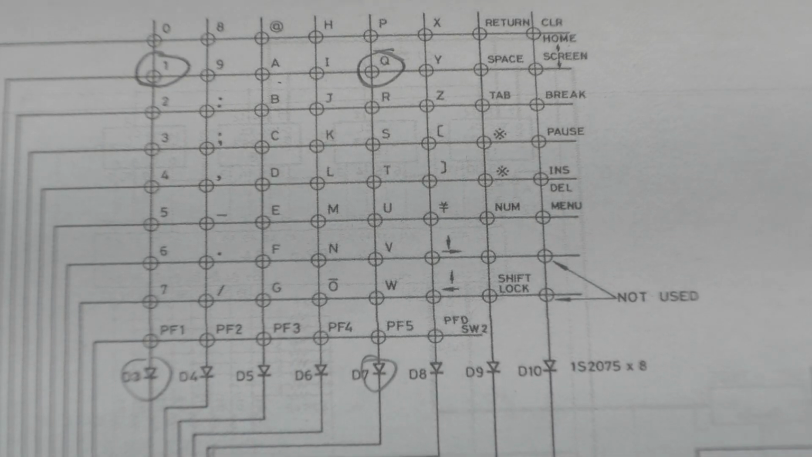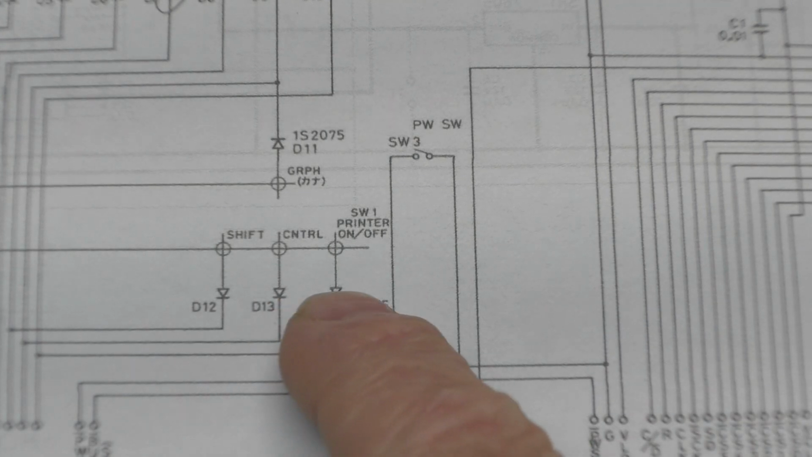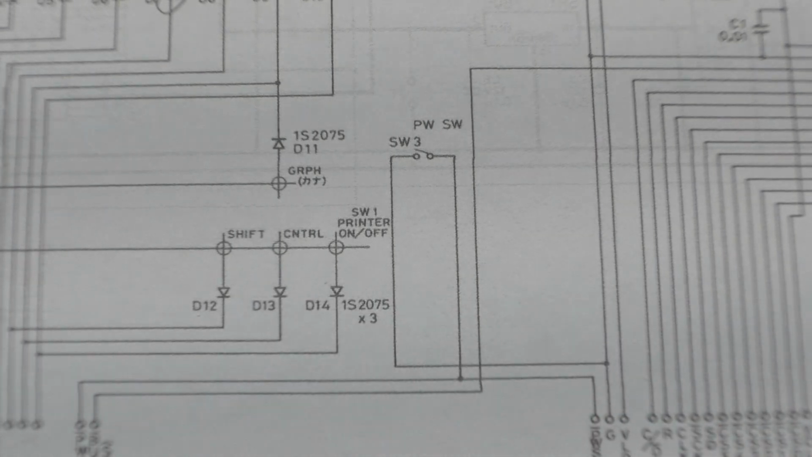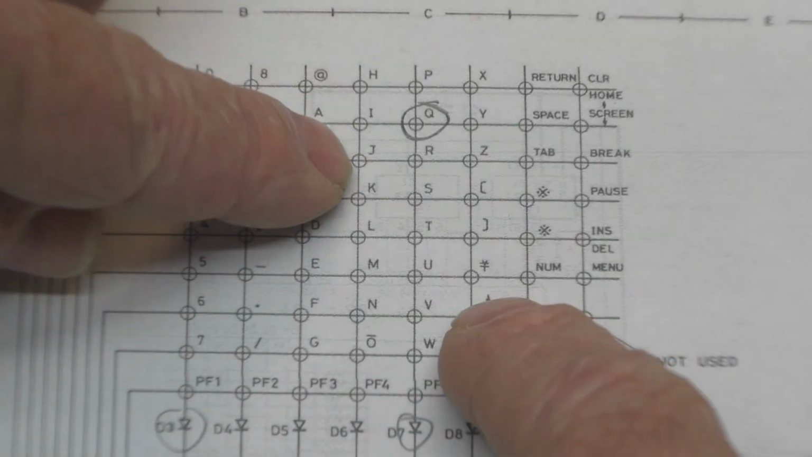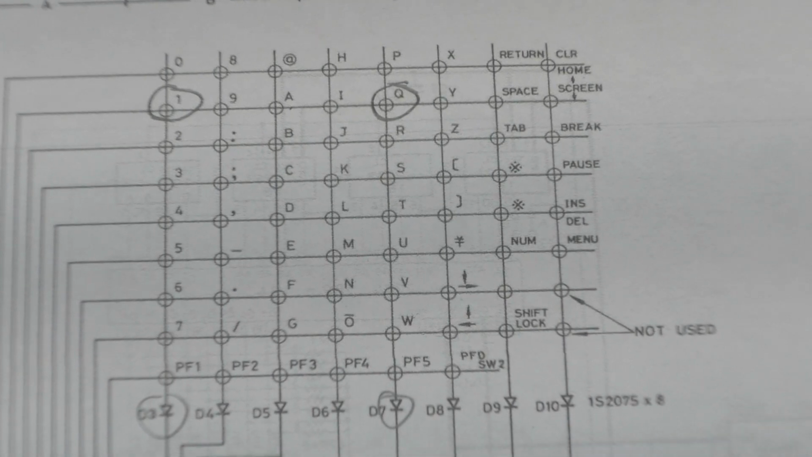They can't scan them like that. And all the modifier keys, you know, shift and control and whatever else are down here. So you can hold one of these and press one of the other keys up here and that'll work just fine. But, you know, pressing a couple of these at a time will cause weird things to happen, as we have seen.